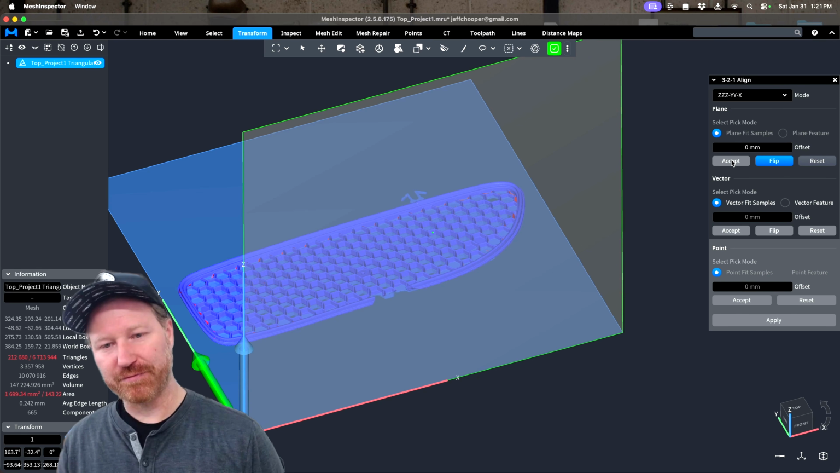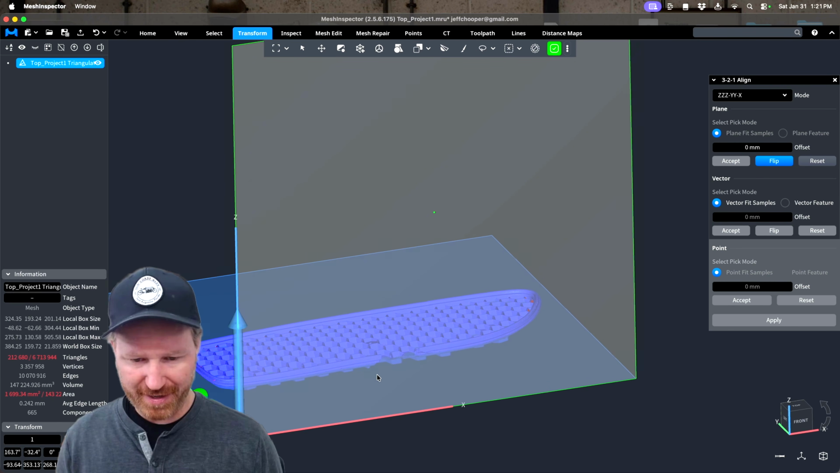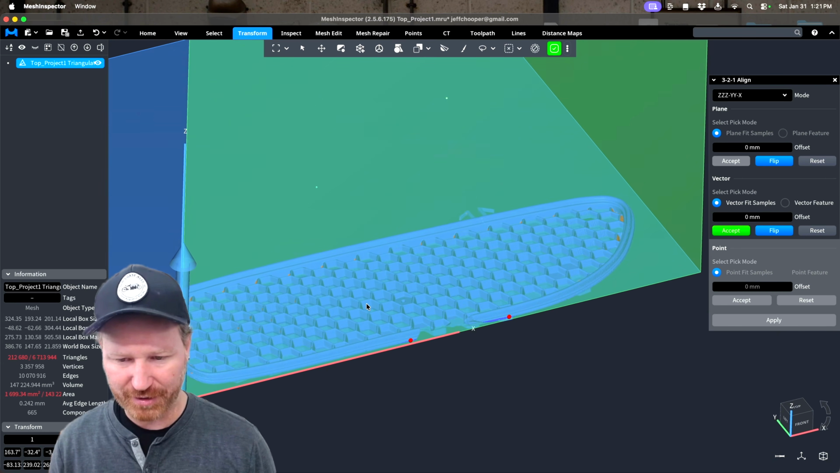So I hit accept for the Z. Now I need to bring him into Y. To do that, I'm just going to select these 2 points next to that break because I know I'm going to have to model around that broken section.